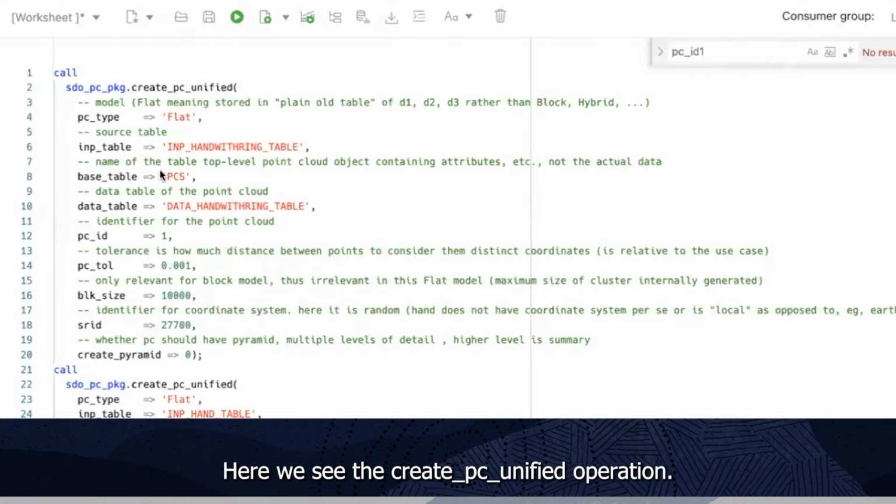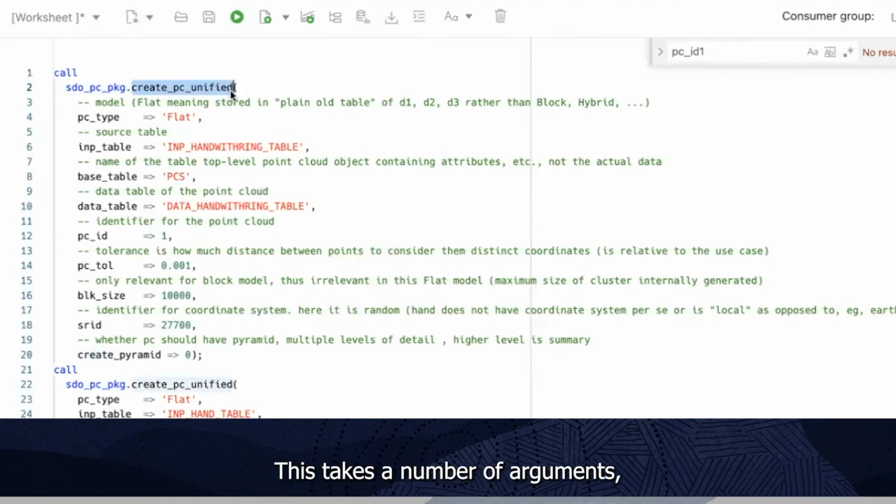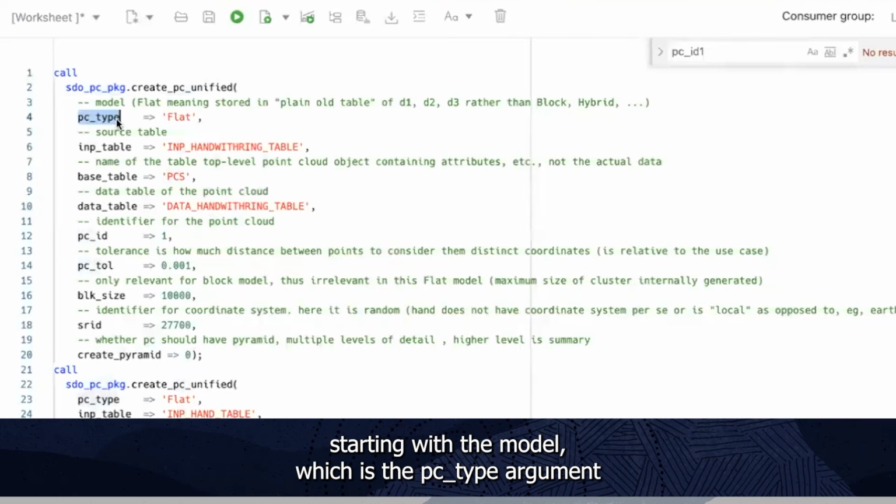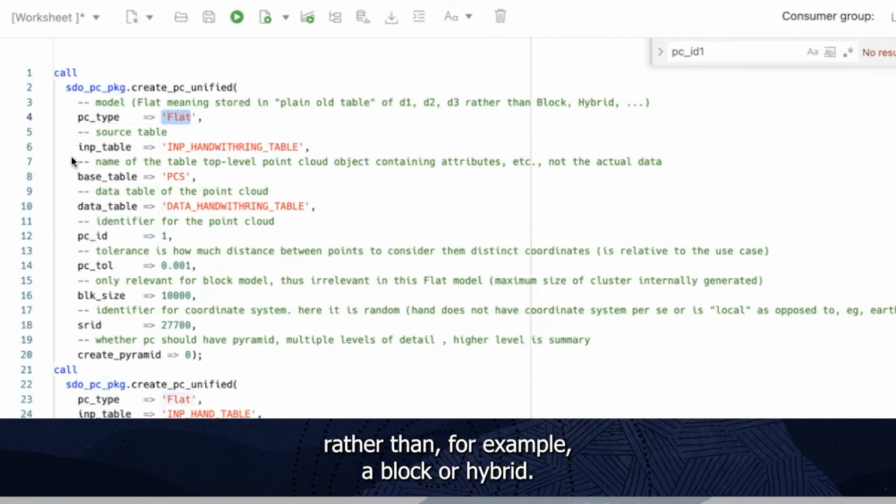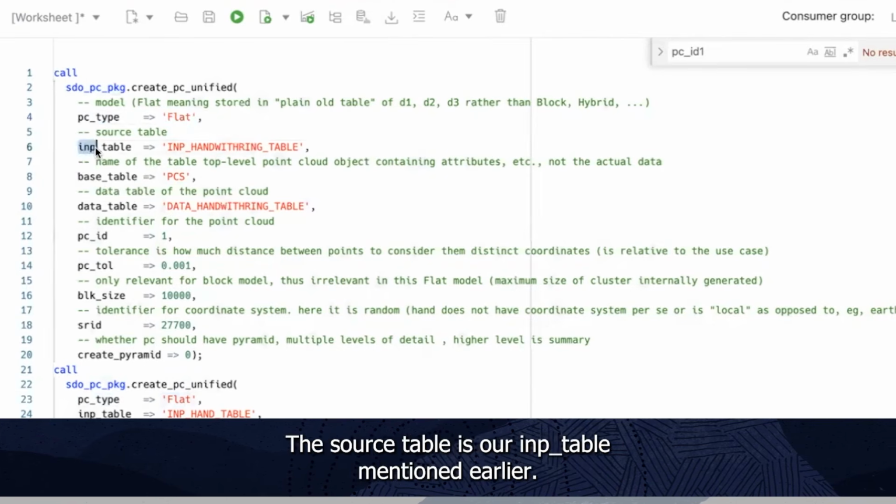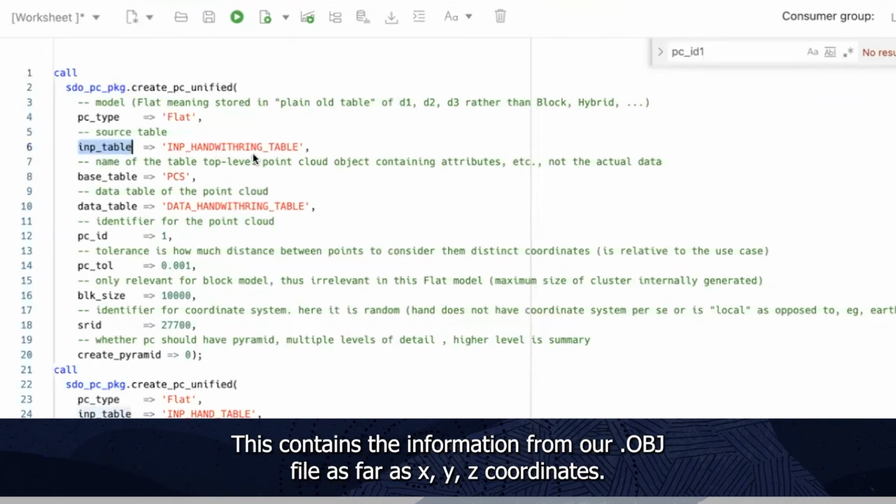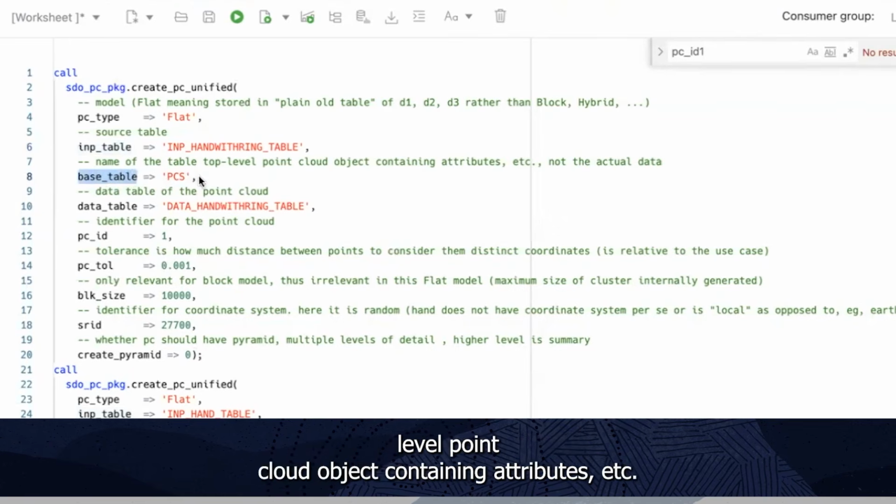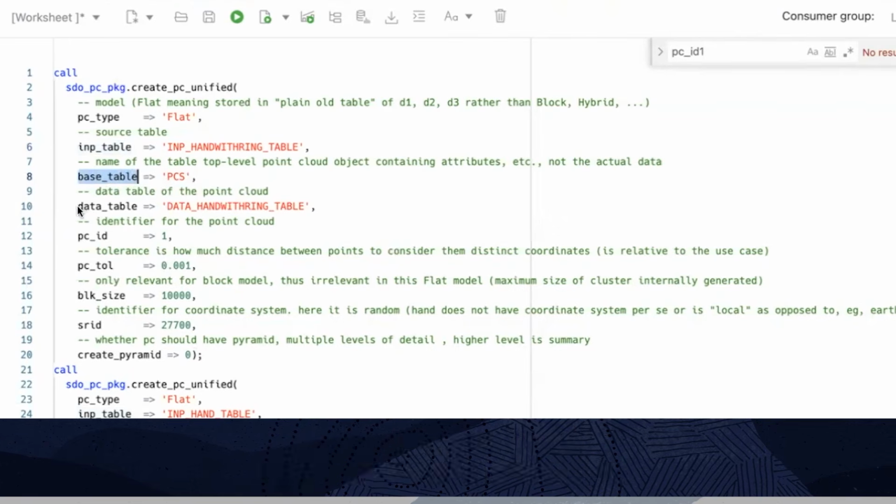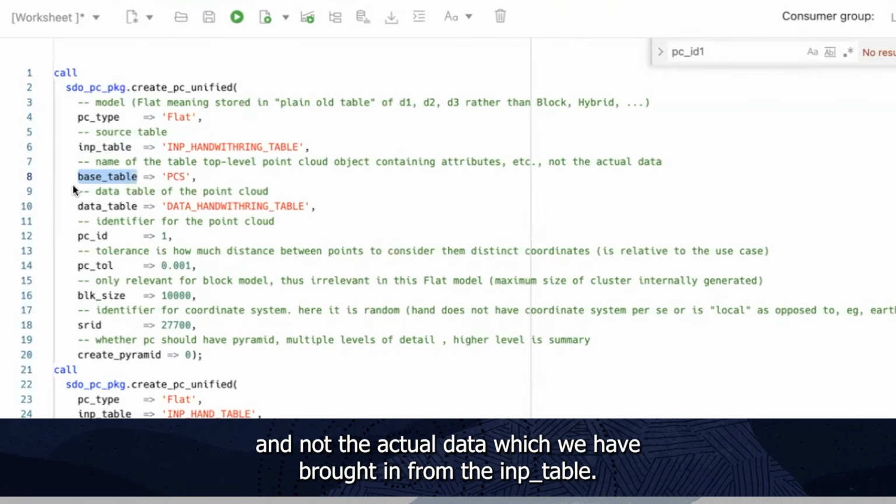Here we see the create PC unified operation. This takes a number of arguments, starting with the model, which is the PC type argument. Flat meaning that it is stored as a plain old table of dimensions rather than, for example, a block or hybrid. The source table is our input table mentioned earlier. This contains the information from our OBJ file as far as XYZ coordinates. Next, we have our base table, which is the name of a top-level point cloud object containing attributes, etc., and not the actual data, which we have brought in from the input table.